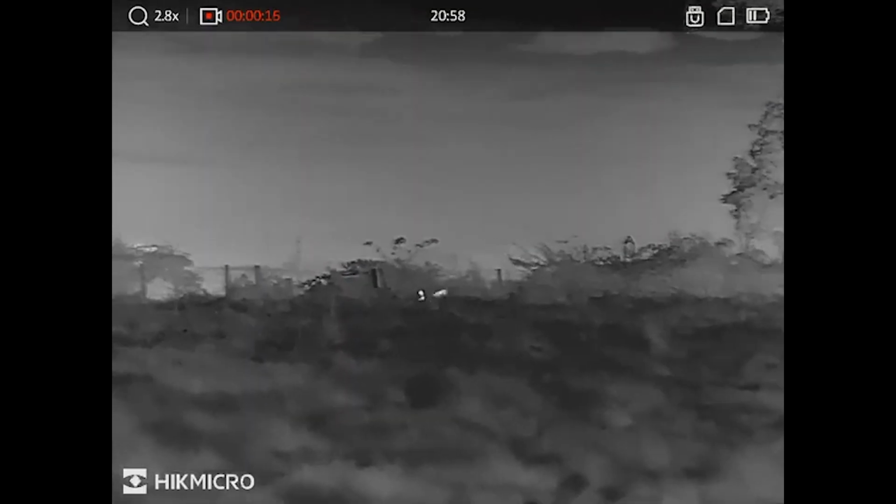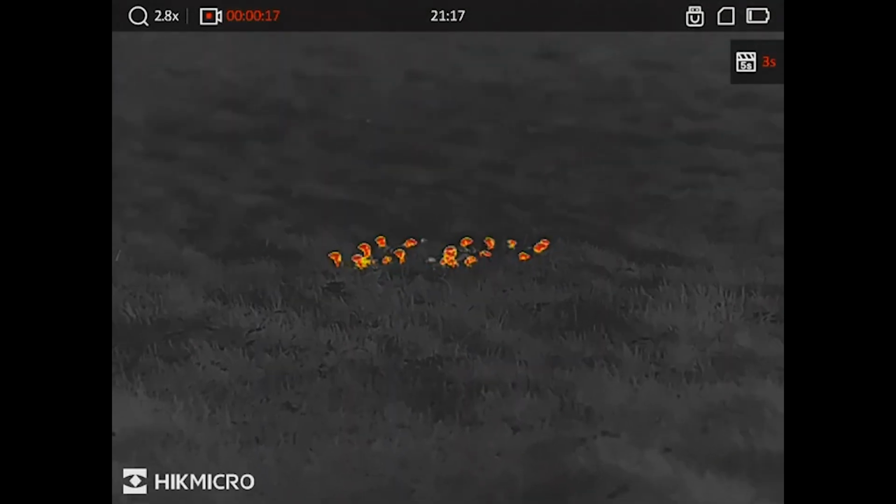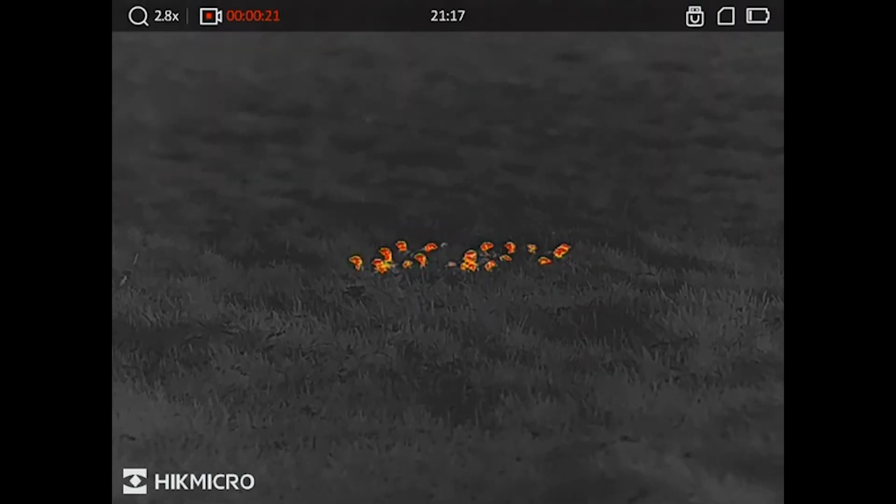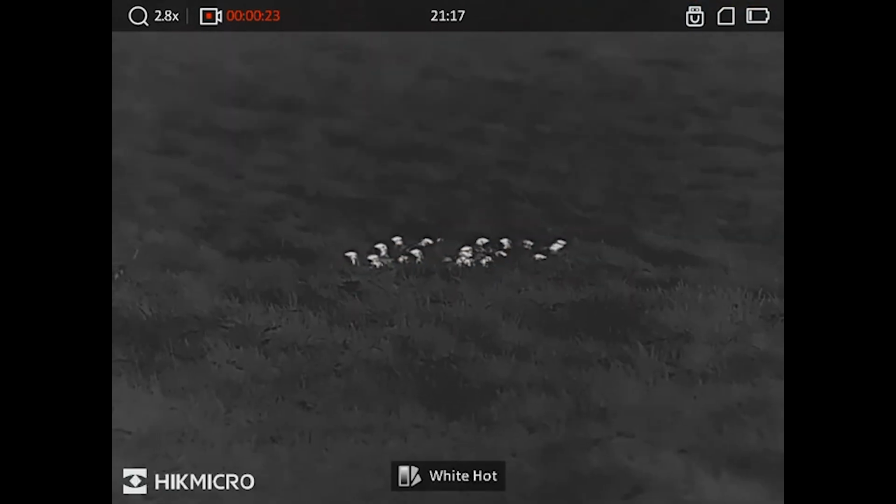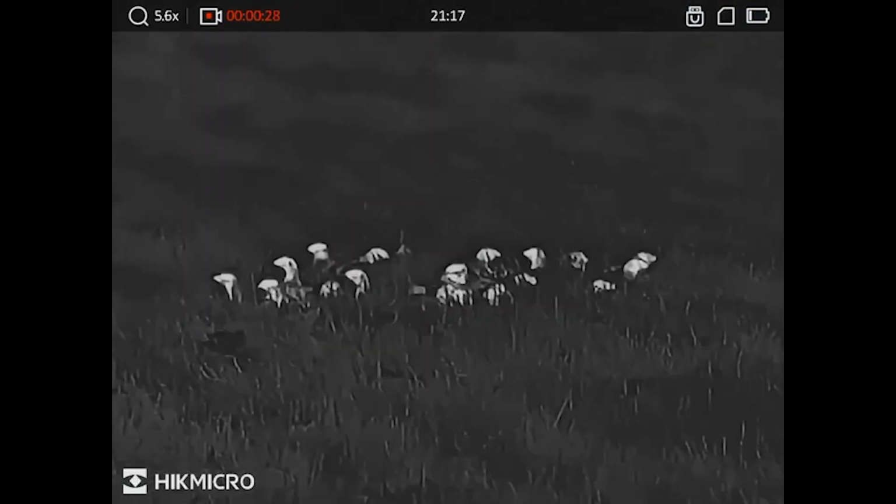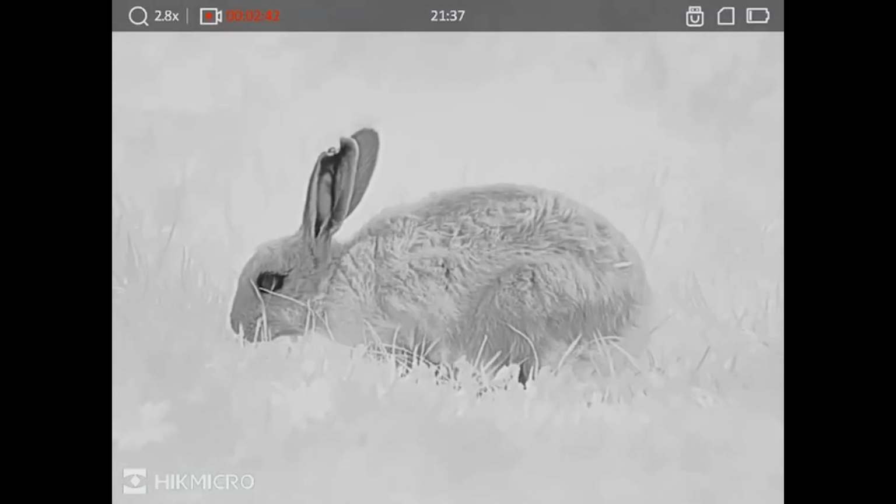So here's one for you. Big kudos to anyone who can identify what these birds are, bearing in mind we're in Scotland. Okay, so put your comments on Facebook or in the comments section on YouTube, and I'll let you know if you're right. Good luck.